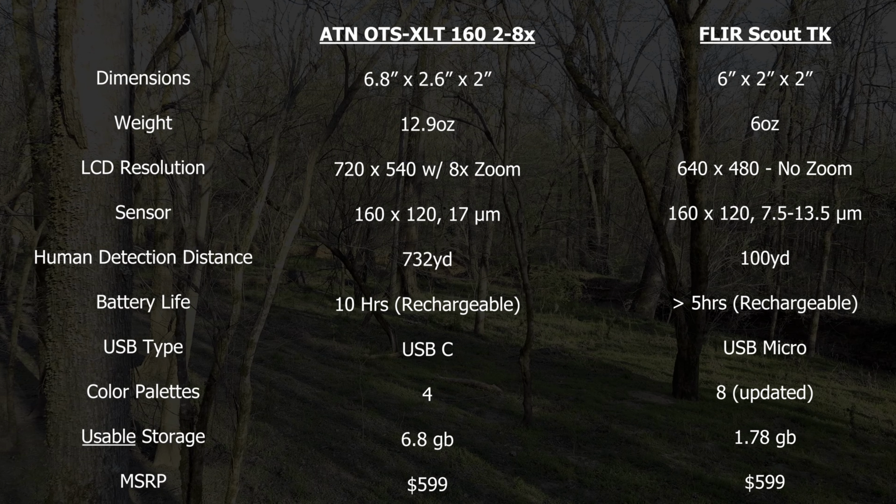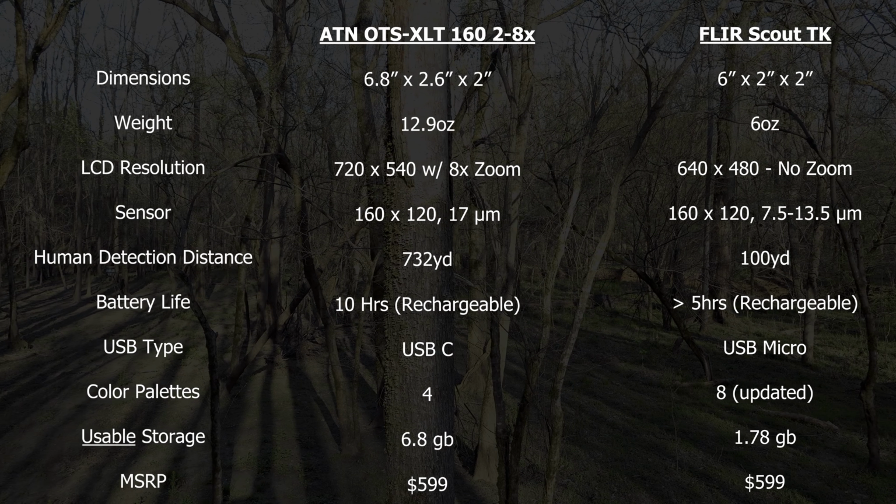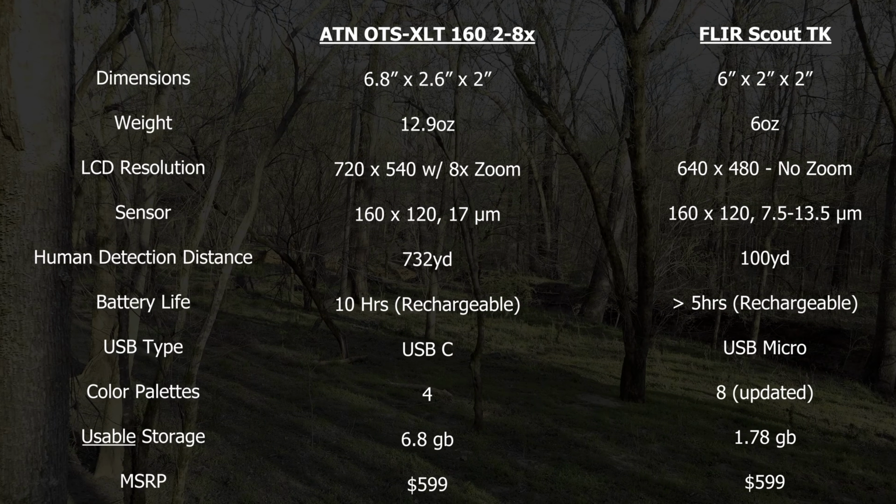Both units have a built-in rechargeable battery. ATN says that their capacity is more than double the FLIR at 10 hours versus 5 on the Scout TK. To be honest, I've never had a problem with the Scout TK's battery life. I don't keep the unit powered on the entire time that I'm in the field.